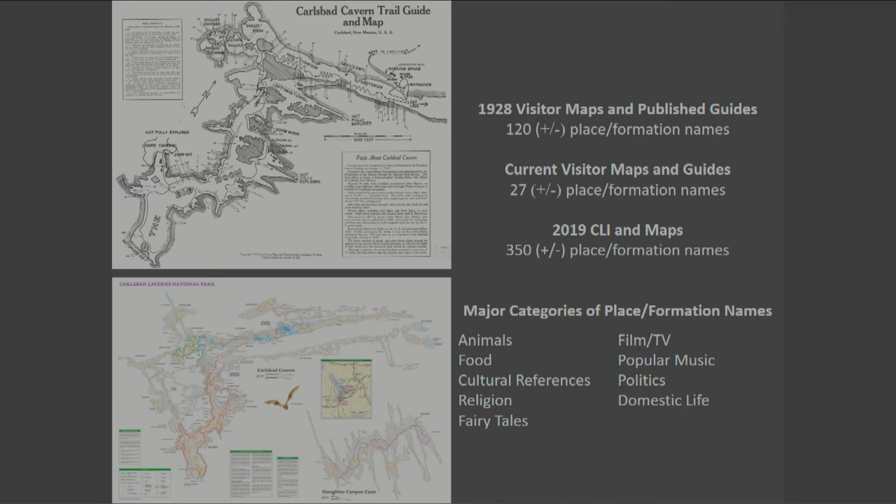What do you mean by place names? So if we go into this area, for example, this is the big room. So we're naming places and formations based off of the whims of the person bestowing the name, such as Rock of Ages, for example. So we'll get into some of those in just a moment.